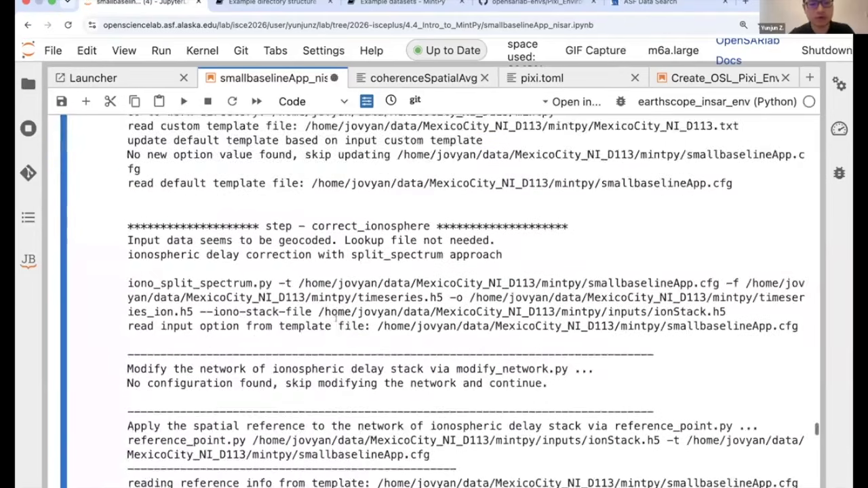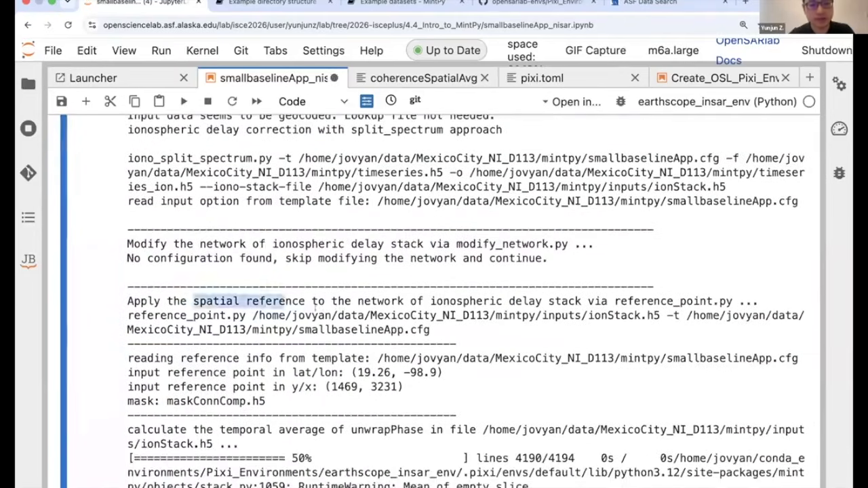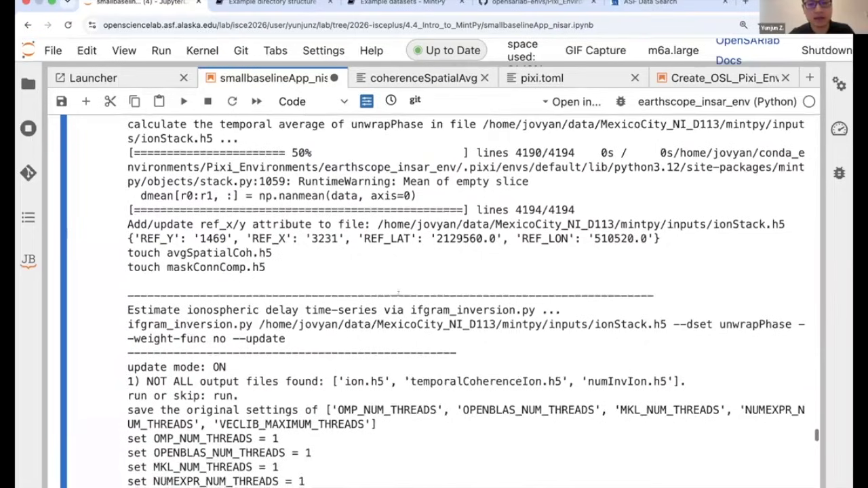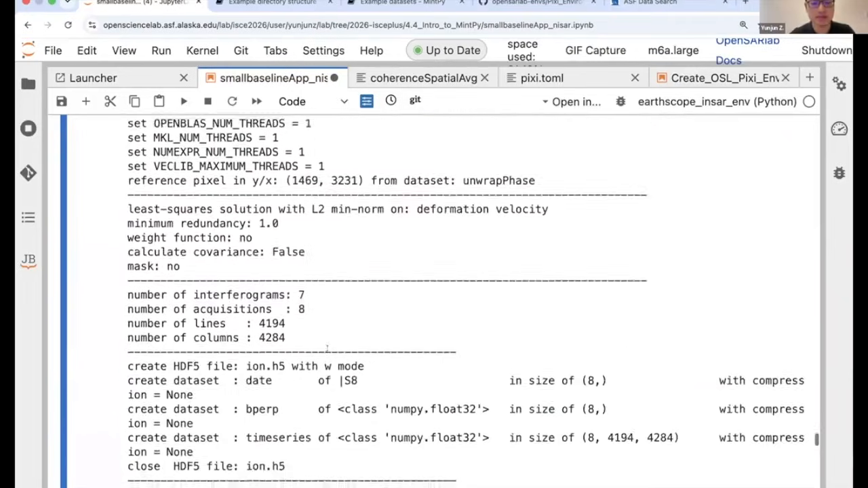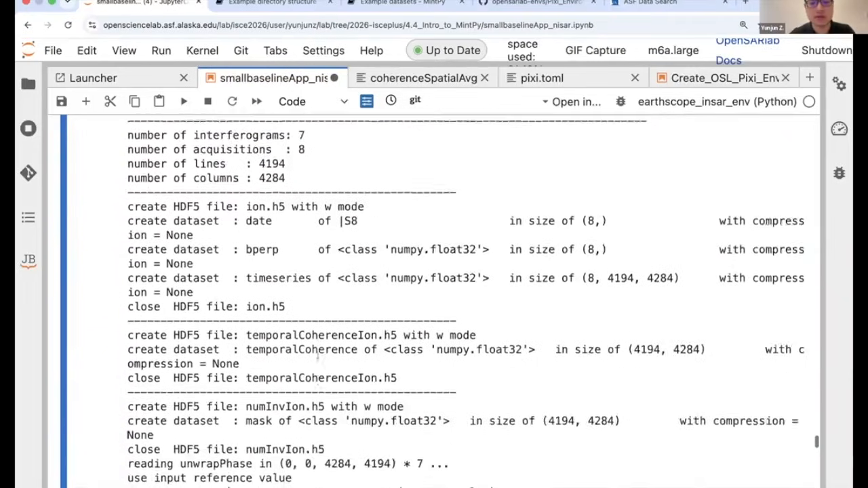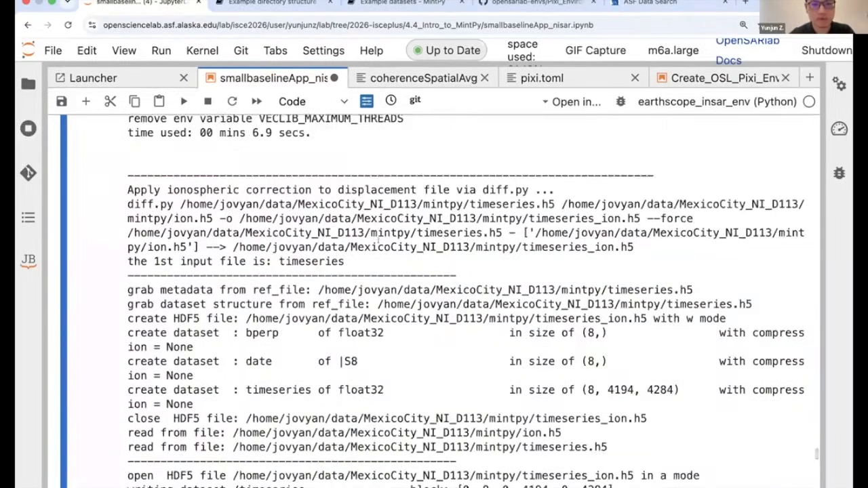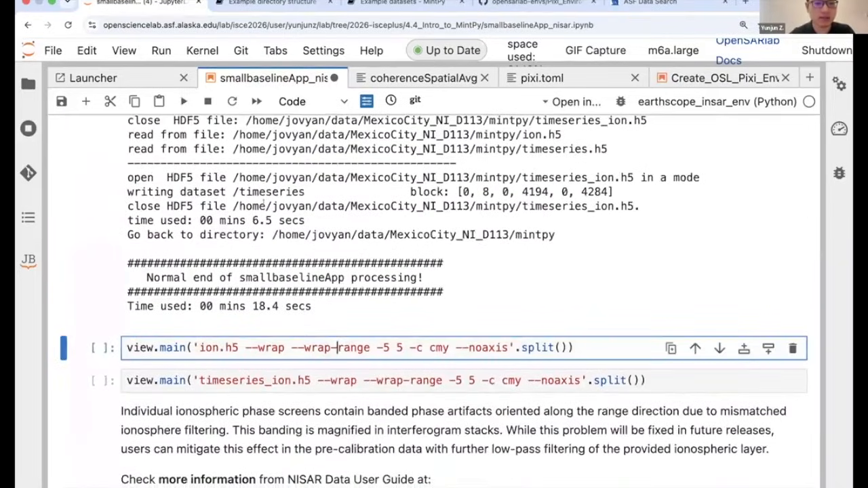So here we will also run a spatial referencing so that we can apply that to the phases, and then apply SBAS inversion to invert the network of interferograms, which here are the ionospheric interferograms, into an ionospheric time series, and then subtract the ionospheric time series from the regular time series, which is now done. And you can see this file is the apparent ionospheric phase time series itself.